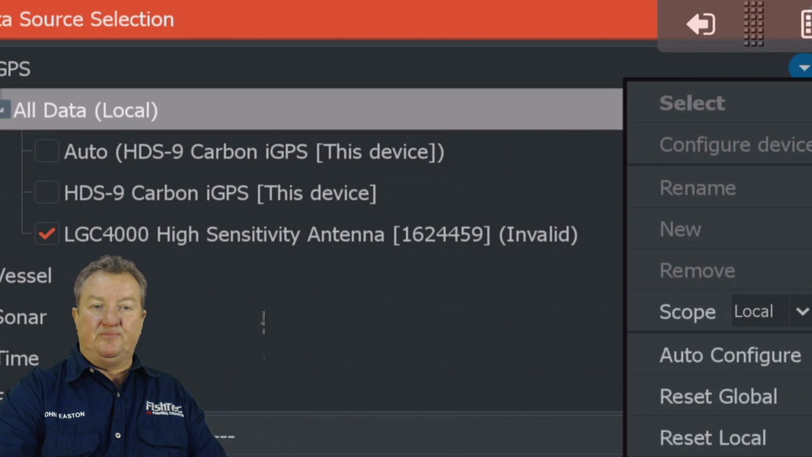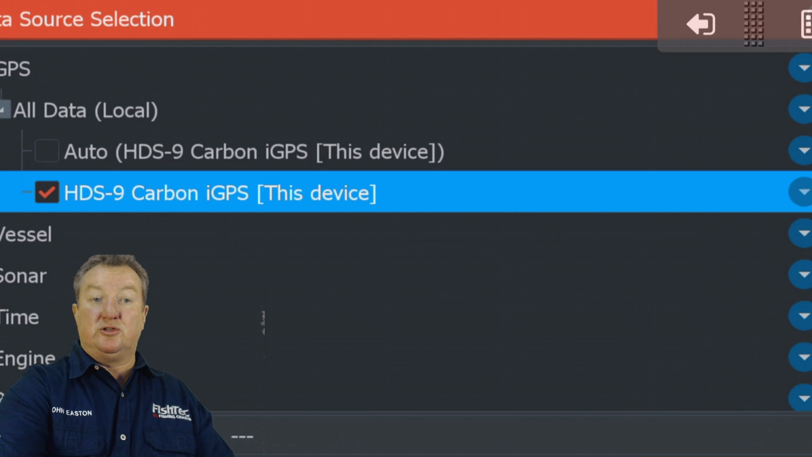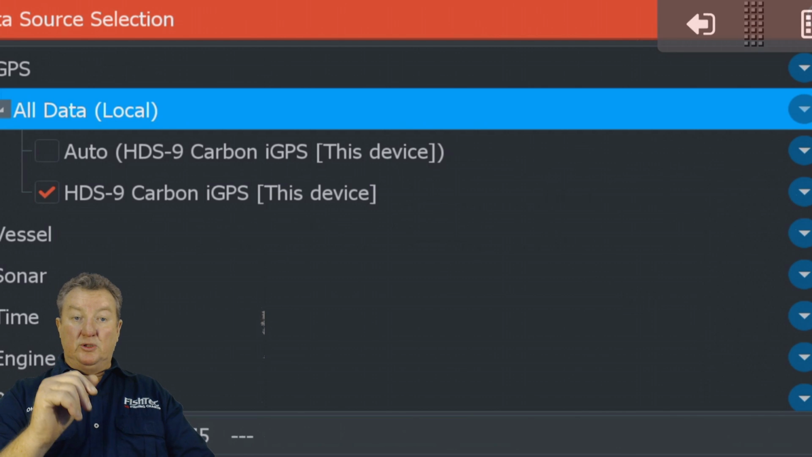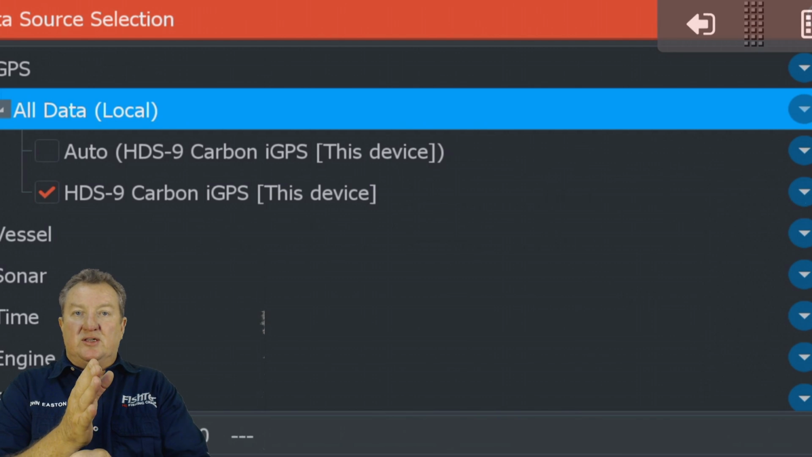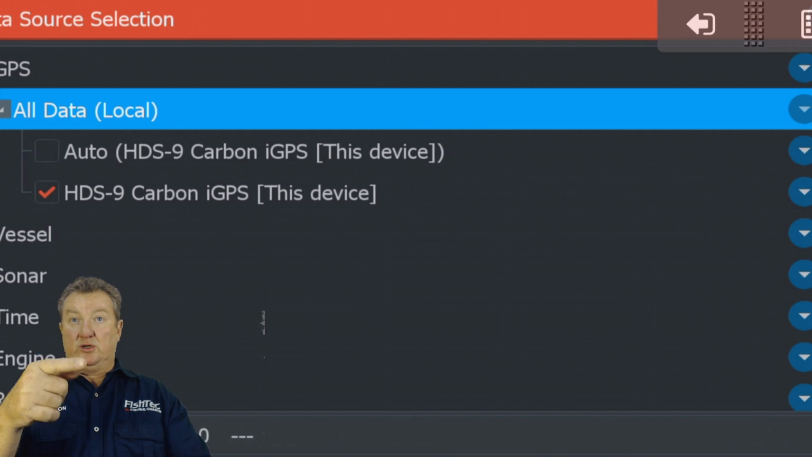this device. Just double check, roll your eyes up to the top, make sure that you're still on local and not global, and then you're going to say HCS9 carbon this device, or whatever this device is up on the bow. What that'll do is where you're standing and you're fishing, that's going to be the center of your clock position. The center of your clock position is very important. We're going to talk about that now.